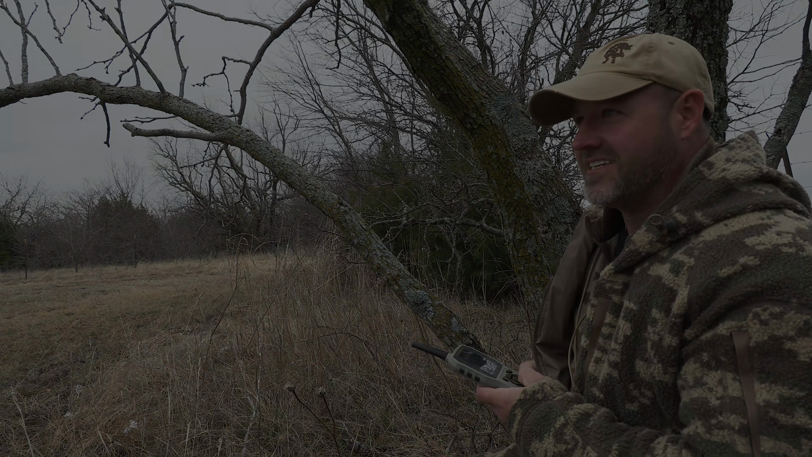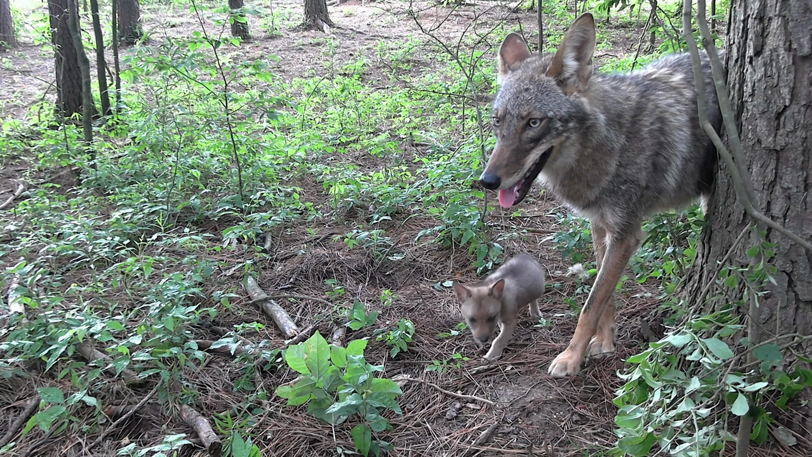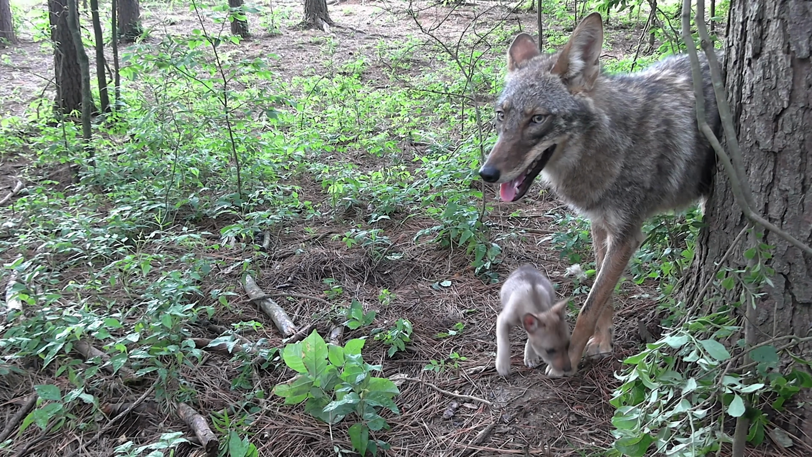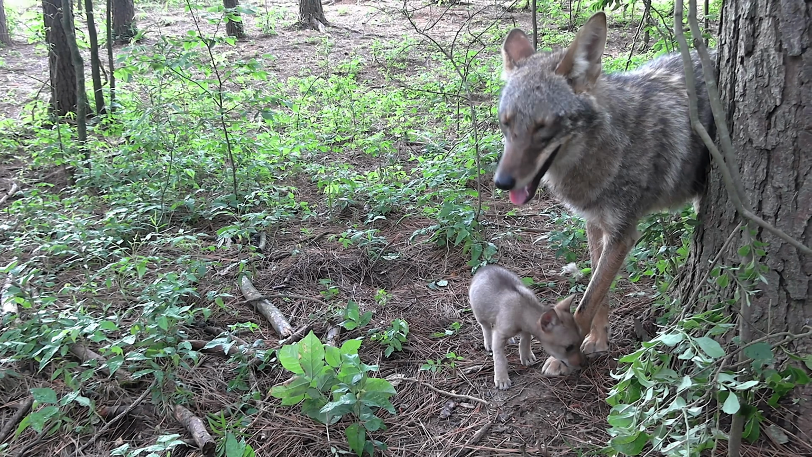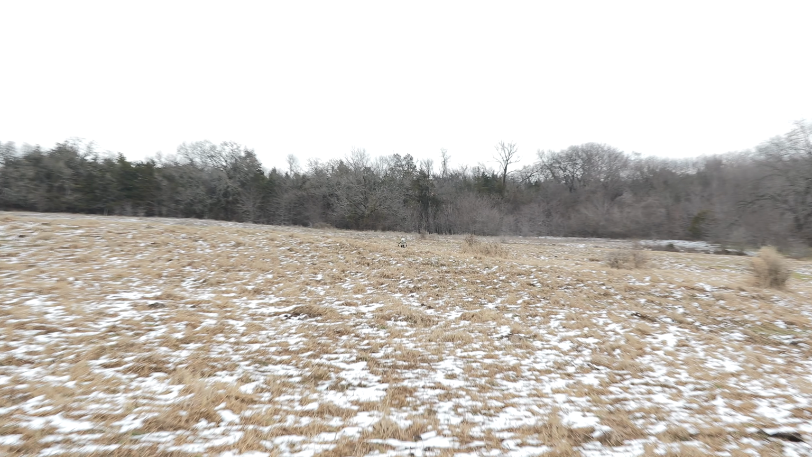And there's only one thing that makes that possible. A hunter, just like you and I, going against the grain and doing things his own way. This coyote came right to us, right straight over top of the crawl.